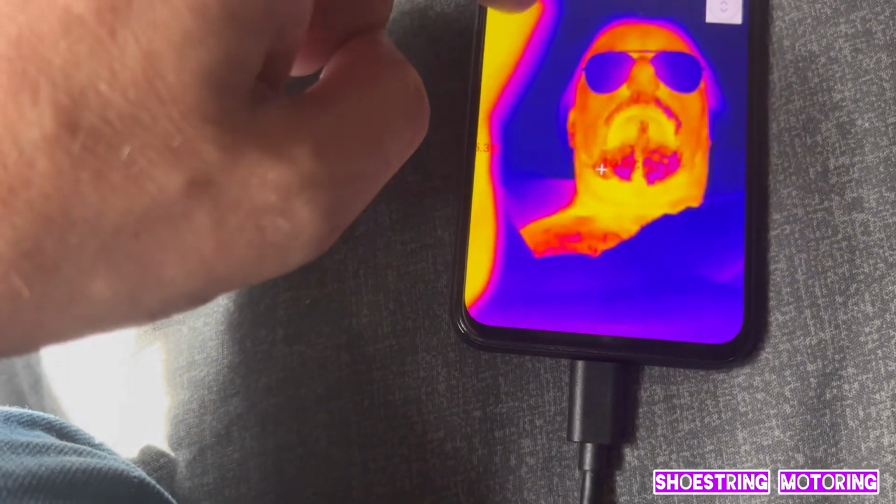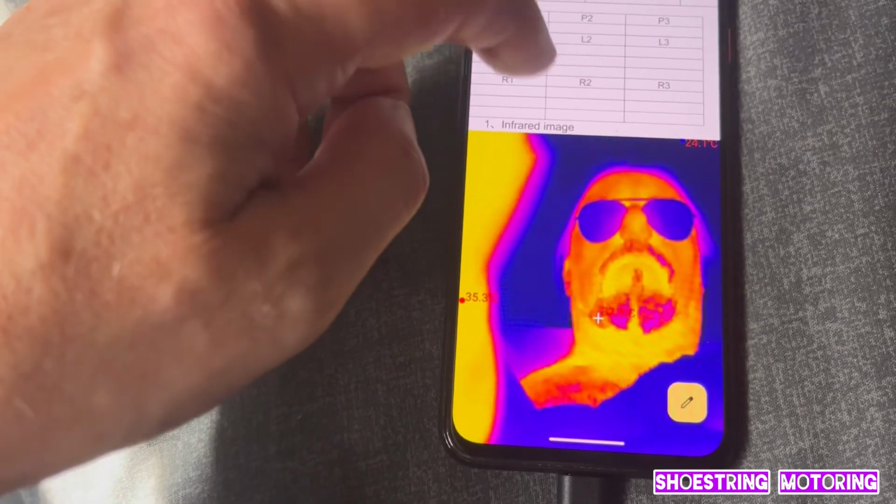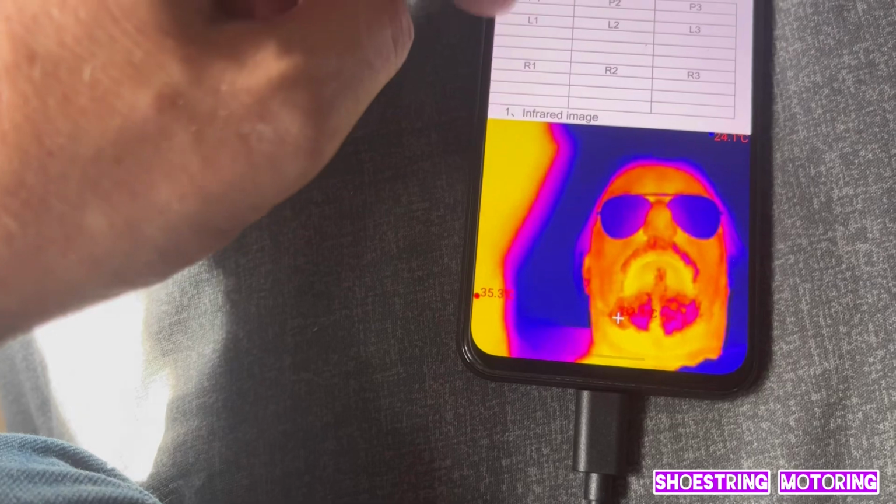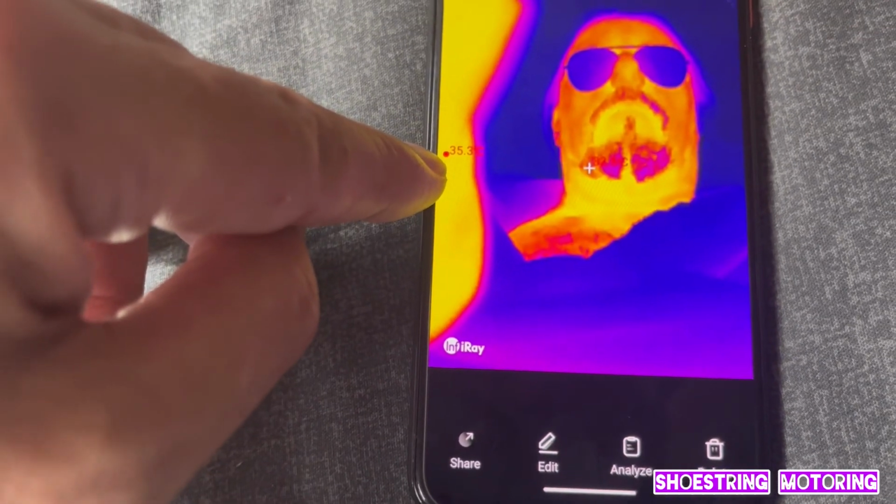You can go over the picture and do a good analysis of what the temperature is, which is very good. L1, where's L1? And you can see there it's got the temperature at 35.3.